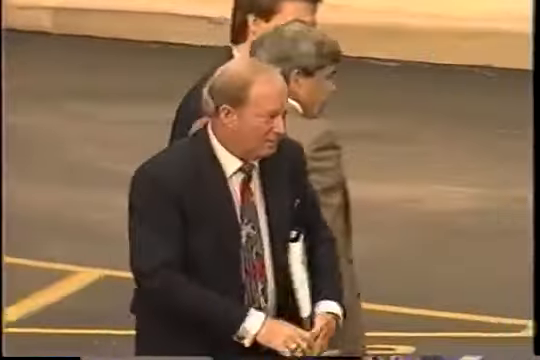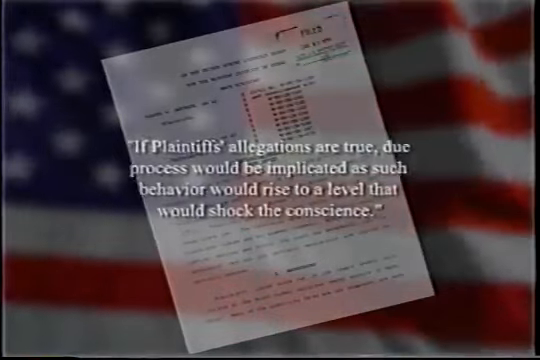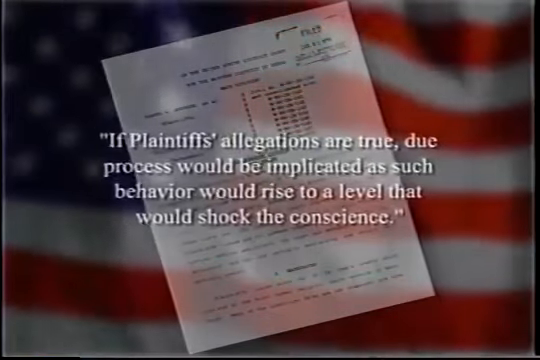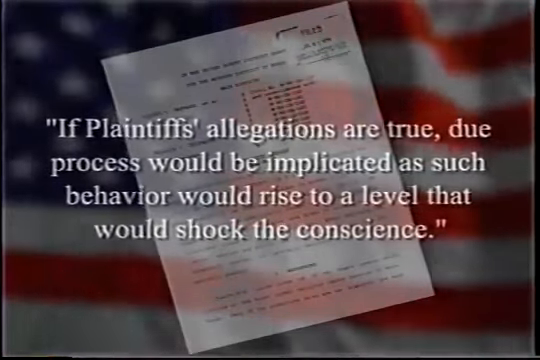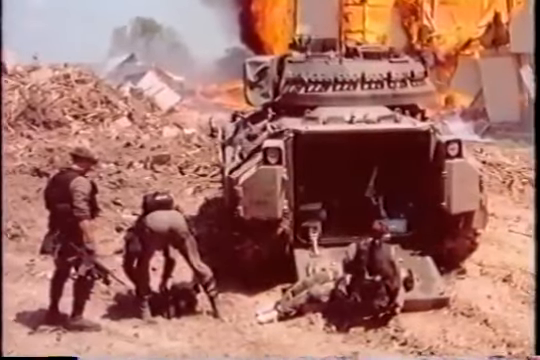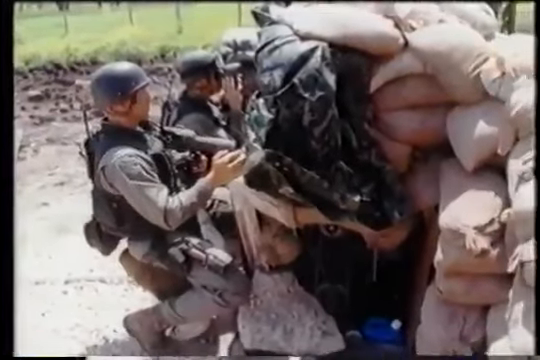Judge Walter Smith, who presided at all the trials related to the tragedy at Mount Carmel, has said, "The plaintiffs assert that the FBI's actions kept a number of Davidians from leaving the compound. If the plaintiffs' allegations are true, due process would be implicated, as such behavior would rise to a level that would shock the conscience." Frightening though it may be to contemplate violence sanctioned by our government against American citizens, we believe that truth is essential to freedom.